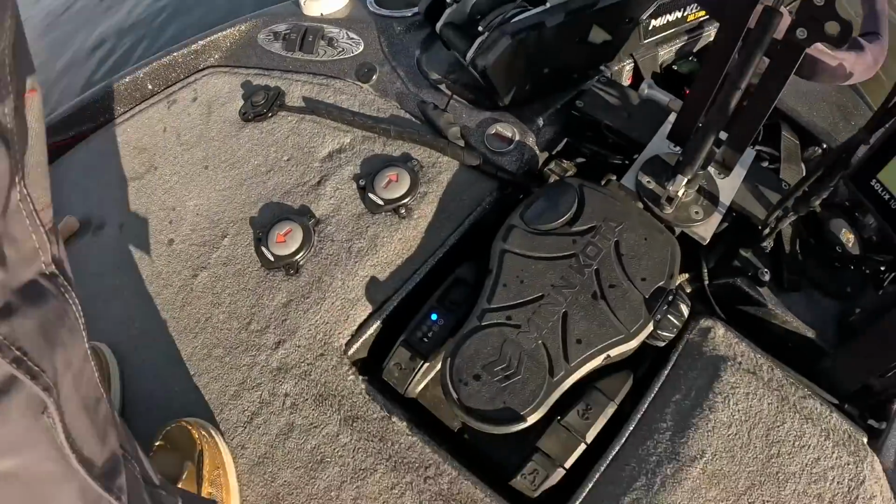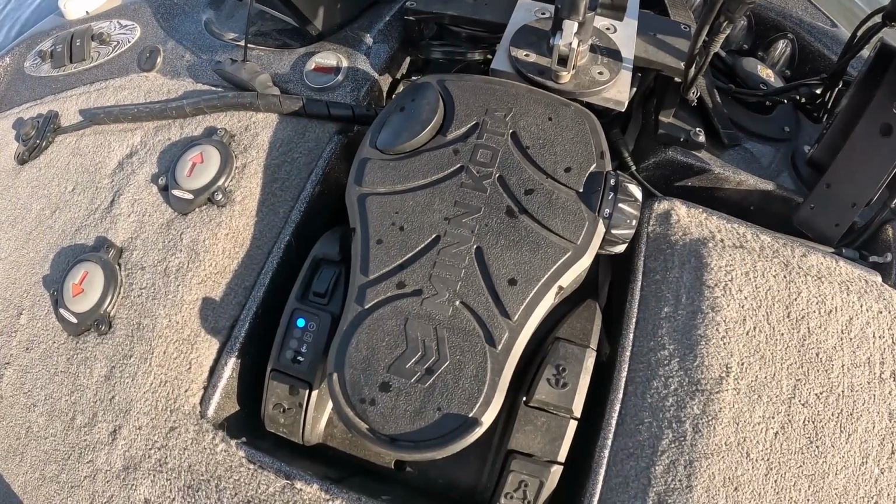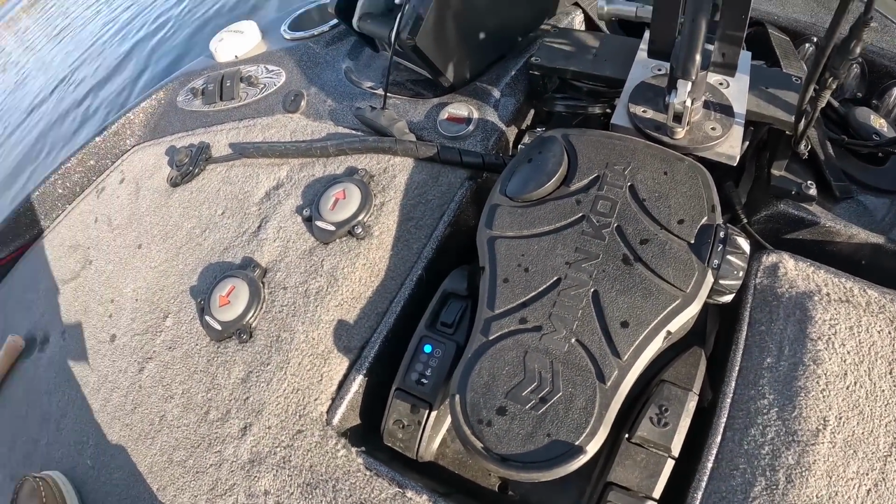Now the other thing that's important is that you need to learn how to use your trolling motor, okay? The foot pedal is everything in regards to live scope. You have to have control over your boat. Again, it keeps your hands free. So again, I talked to a lot of people that are using those key fobs or those fobs that go around their neck. Guys, again, it's all about keeping your hands free.